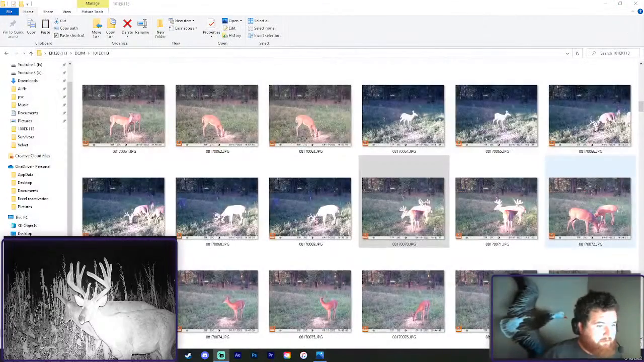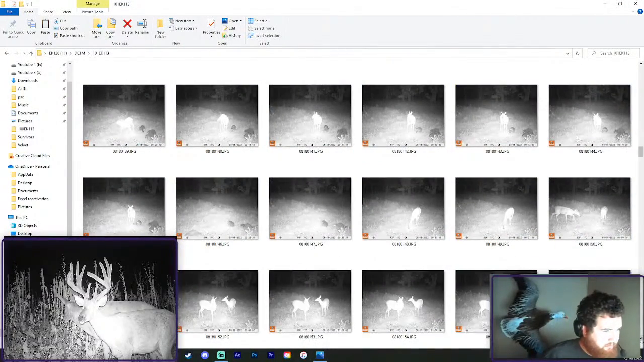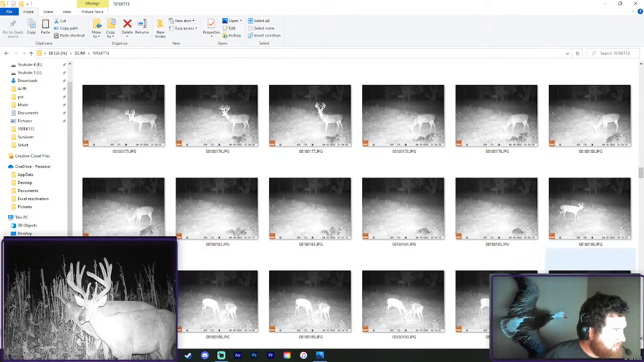145. Let's go back through these quickly. I'm sure I'm going to stop as soon as I start, but when you're looking through this many, it's hard not to find something you want to look at closer. I'm not going to look at any of these. Deer we've already seen. Deer we've already seen.